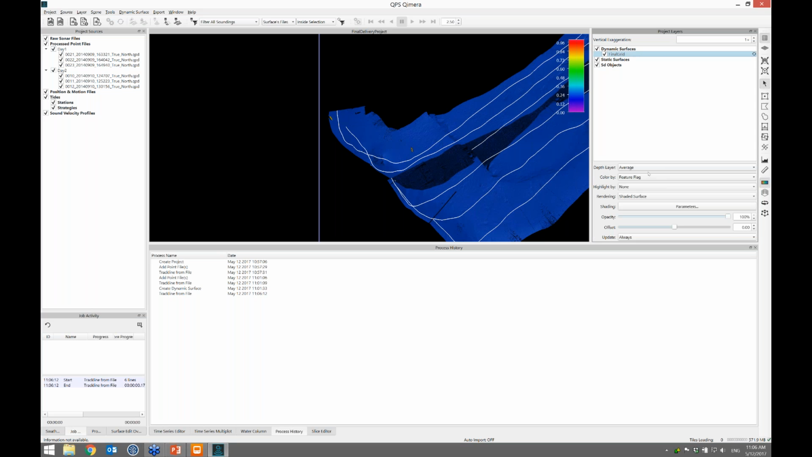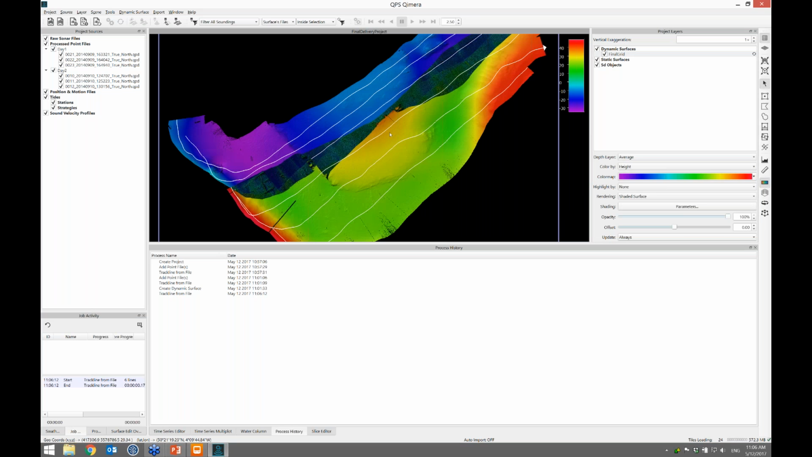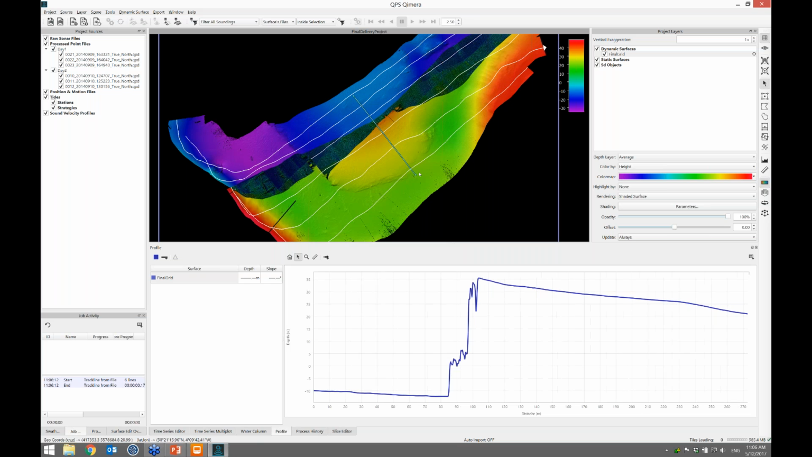So I right-click, actually, and let's switch back to coloring by height, and we can see the big crazy mismatch between the 2 days of surveying. So if I right-click and update dynamic surface from edits, here we go. Again, this is looking at the QPDs that still live inside the processing project. So they're a remote resource at this point. My grid is updating from that.